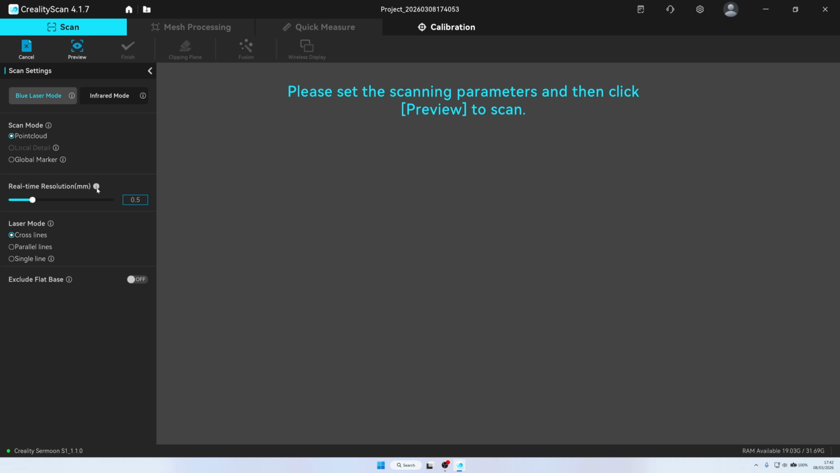Real-time resolution. Basically, this isn't what you finish up at. If you set this at 0.5mm, when the scanner thinks that it's got something scanned at an accuracy of 0.5mm, it will turn that part of the scan blue on the screen. And obviously, if you went down to 0.3, it'll turn it blue when it gets to 0.3. It goes up as high as 2 and as low as 0.1. I normally scan for what I want to do at 0.2mm.